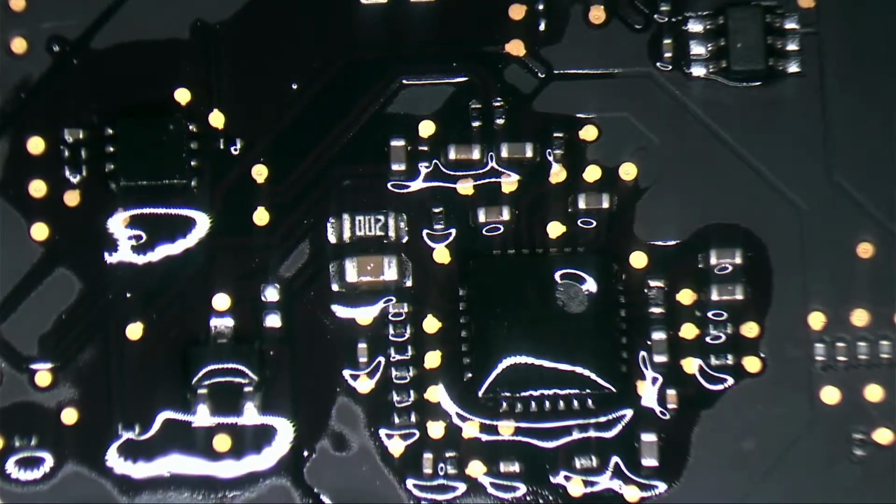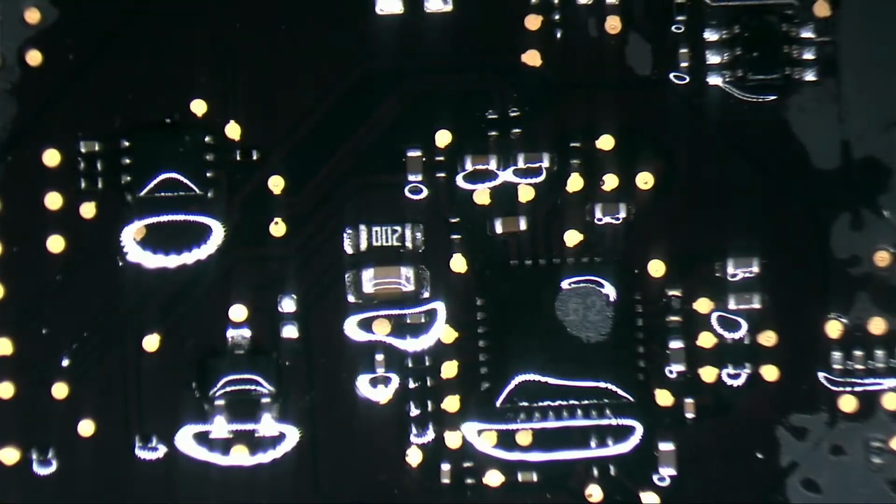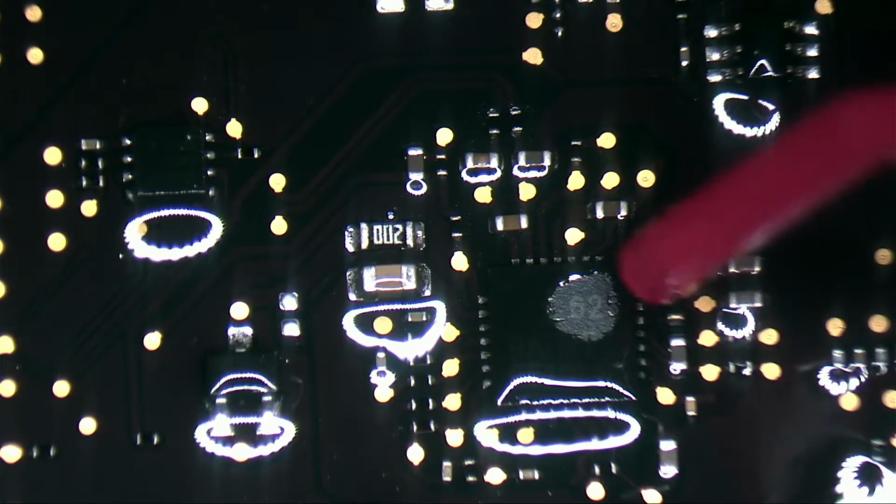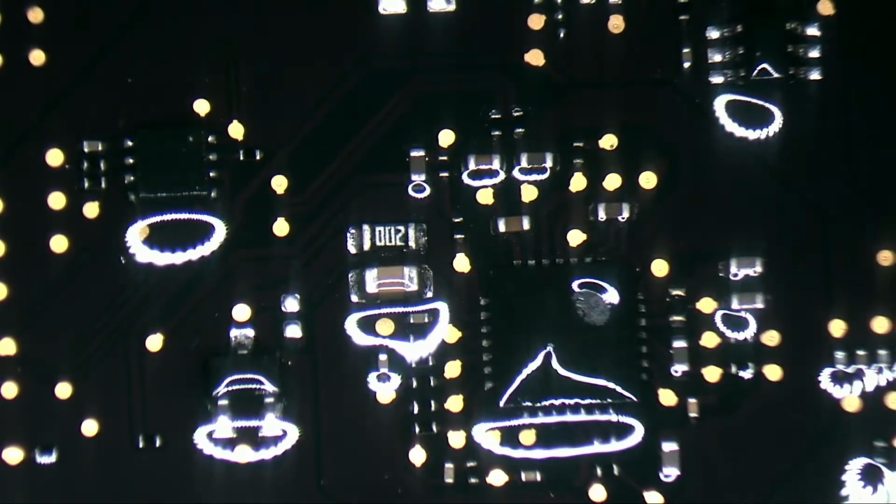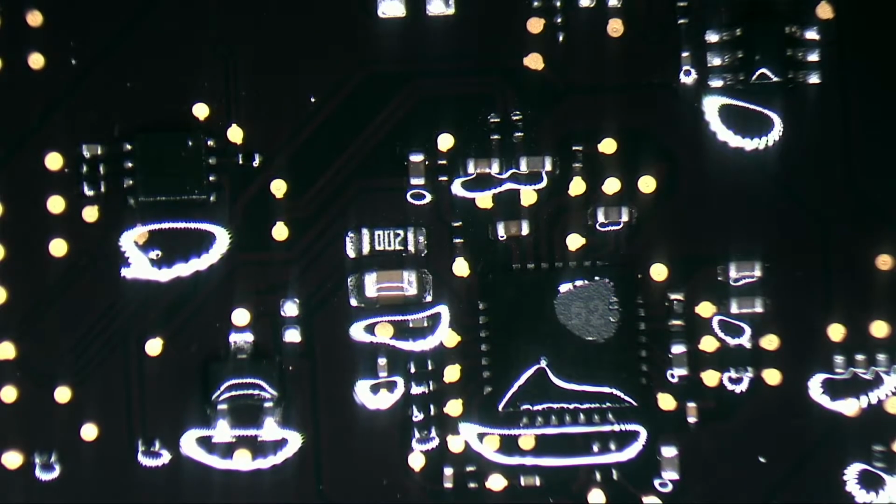You see? So I'm putting liquid. Oh, you see that point? Look. You see it right away. Okay, so we already found the short circuit.